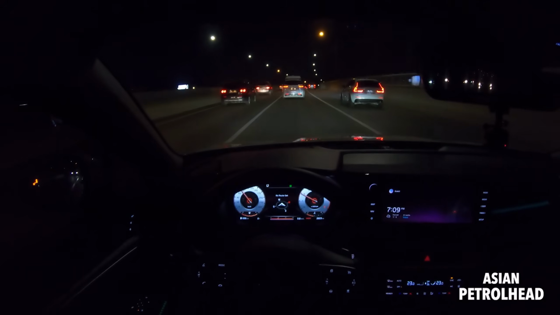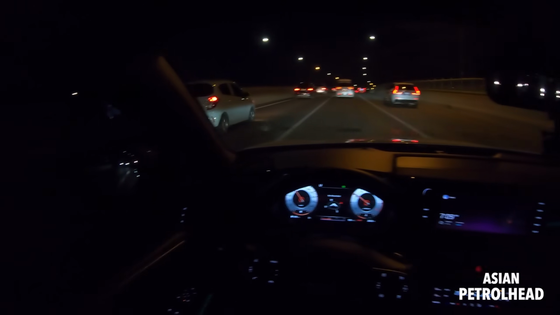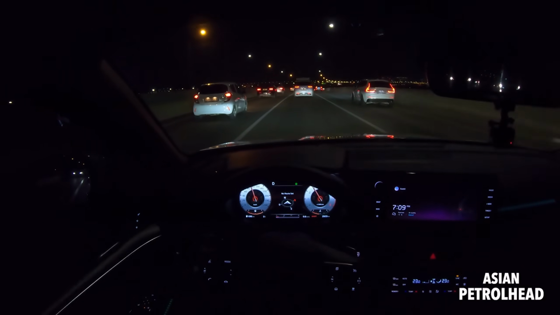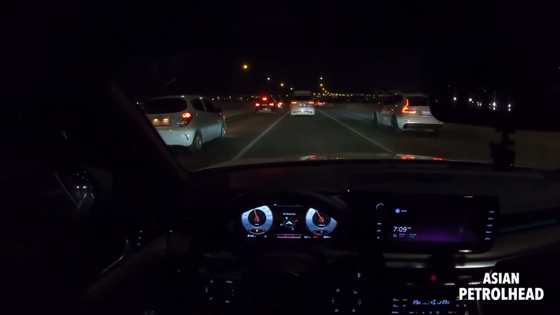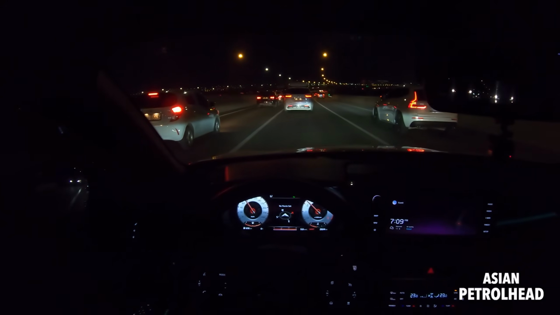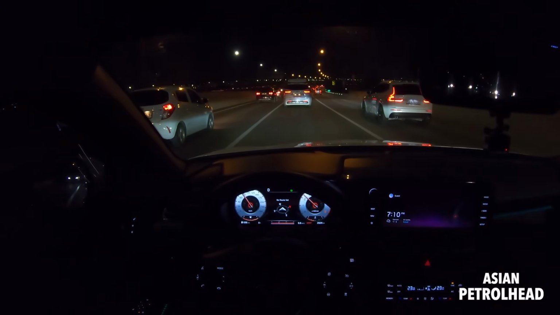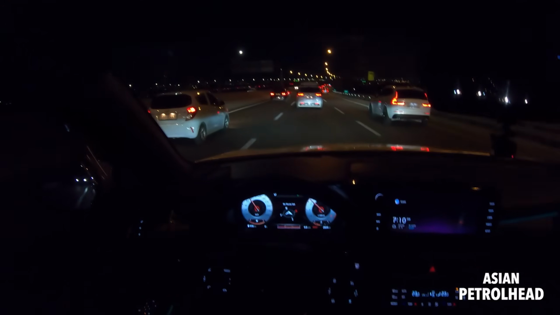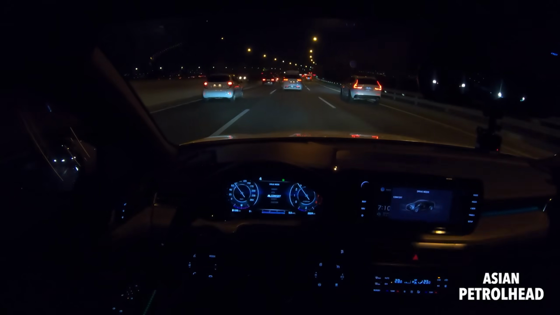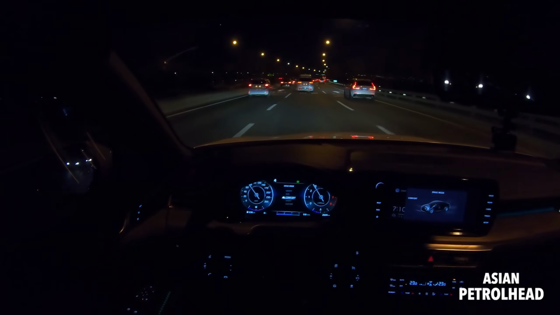But I don't like the sound generator. Let me just show you accelerating. I think it's too much, and it sounds too digital. It doesn't sound like your engine. But it gets better in comfort mode.